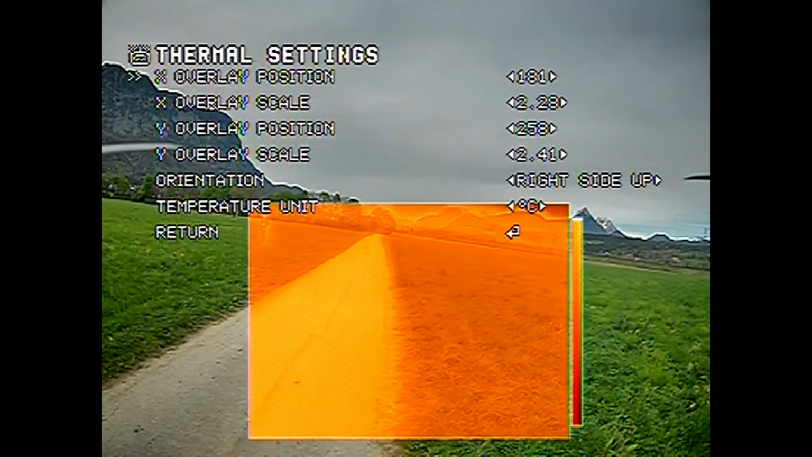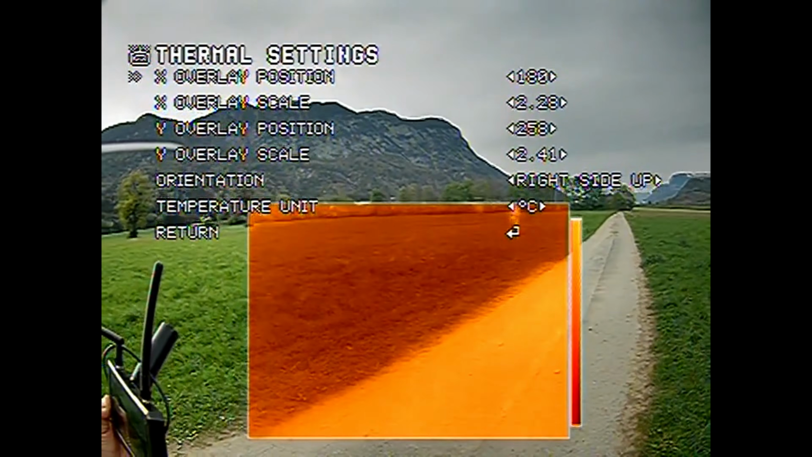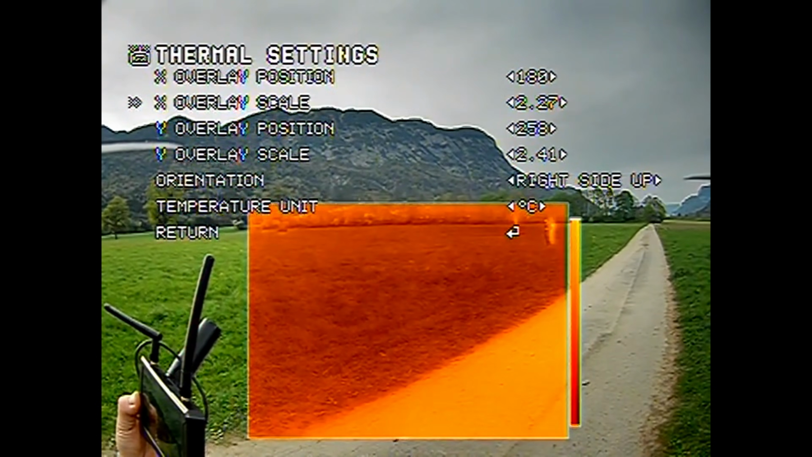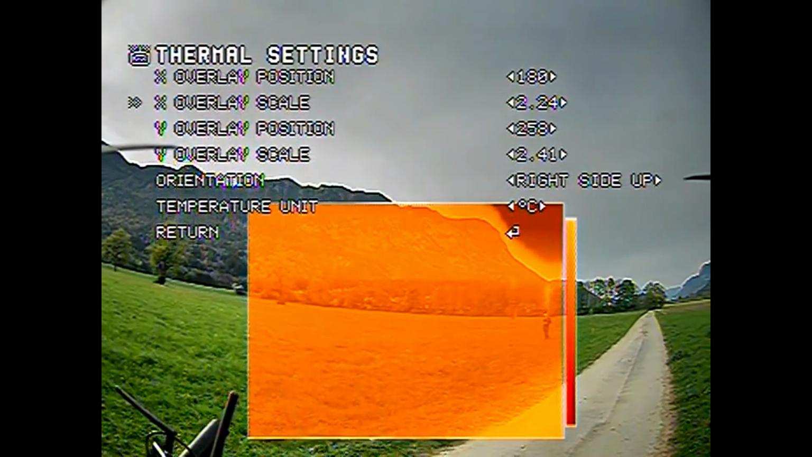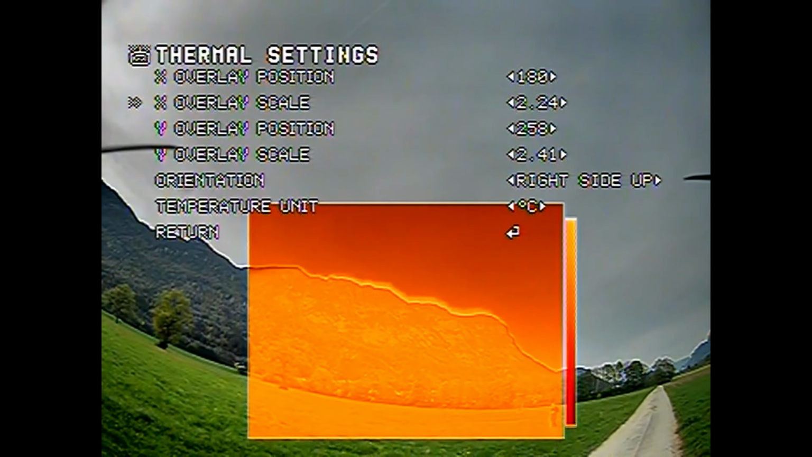Adjust the X and Y position. Then use the top right corner to set up the scale in the X-axis. Finally, with the bottom center you can adjust the scale of the Y-axis.